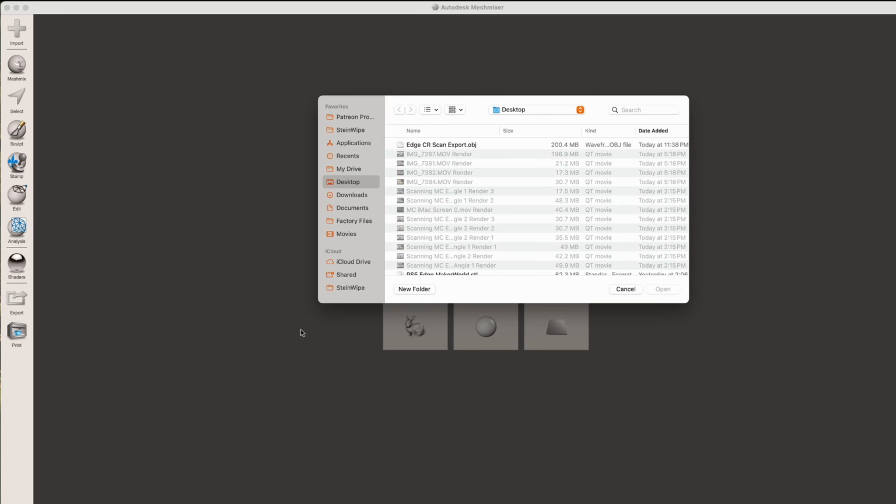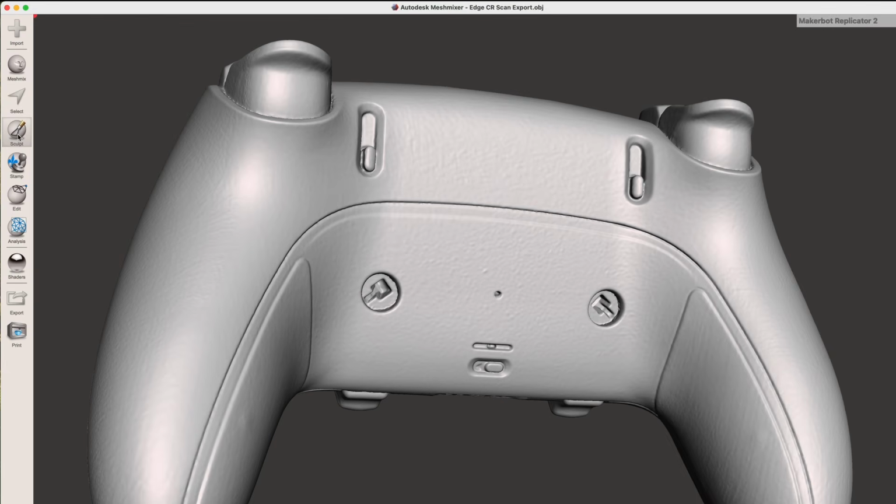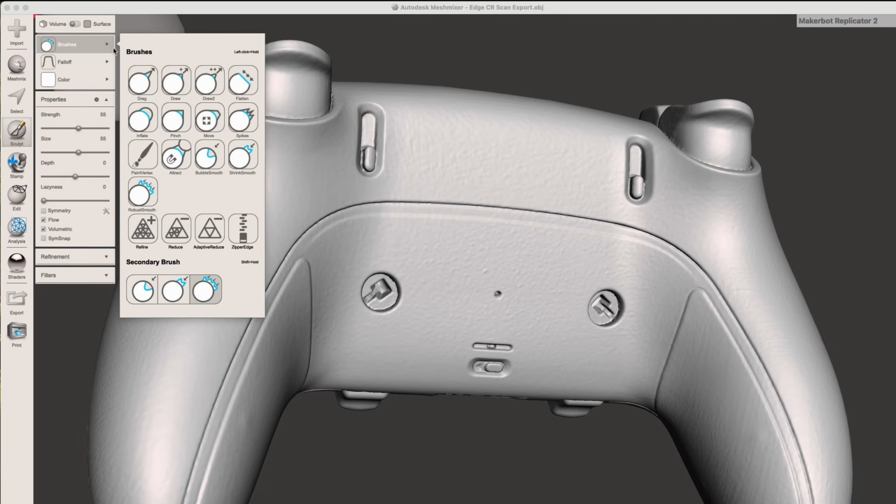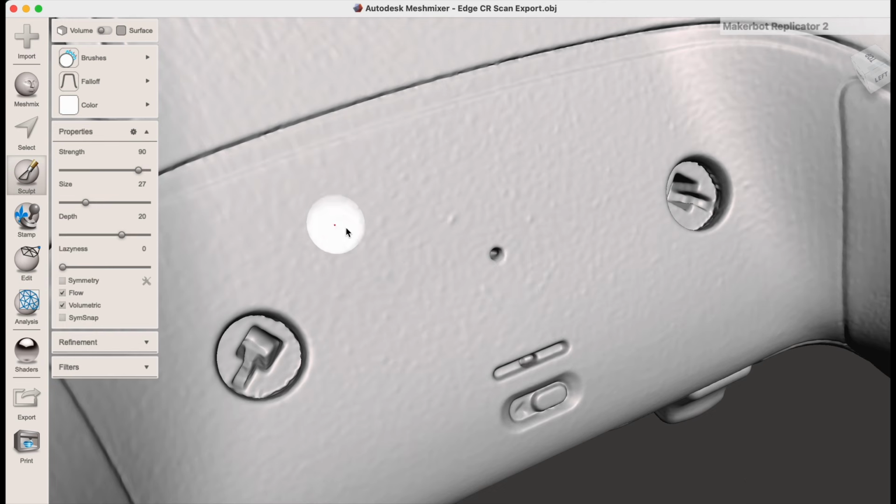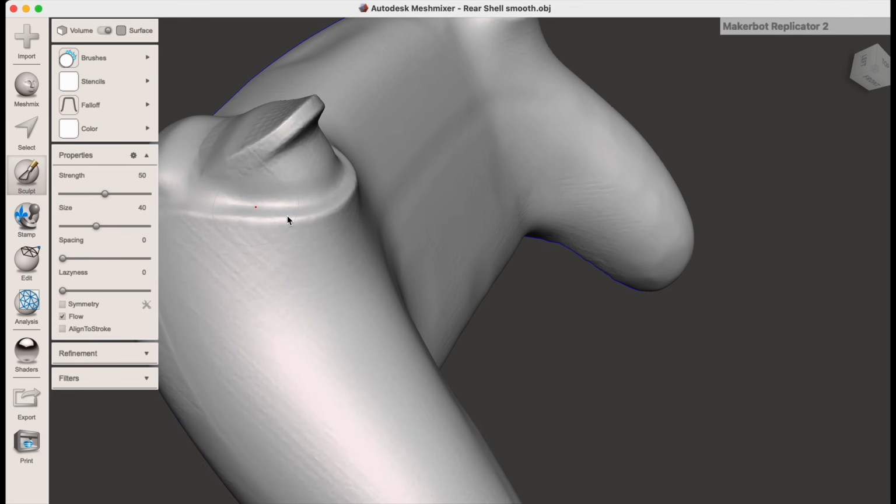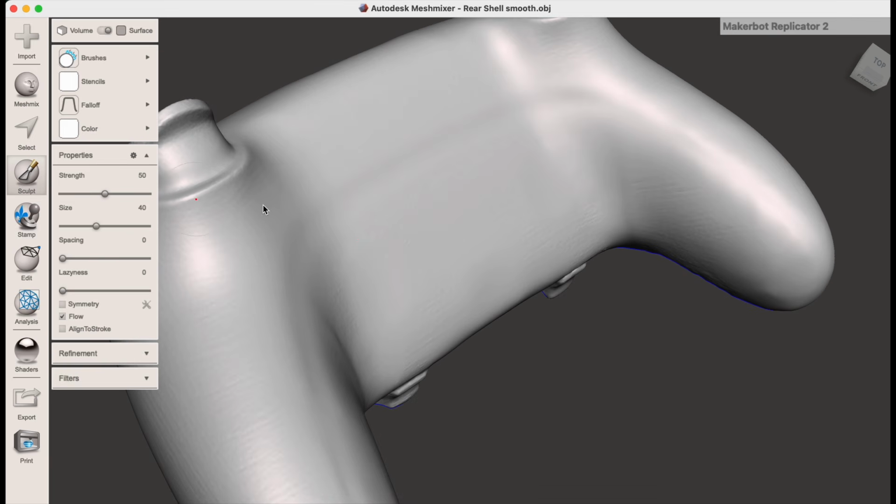So we'll just import our model. We'll go into the Sculpt tool. We'll look at the brushes, and Robust Smooth might be a good starting point. Now all you have to do is just brush away. All right, so this is looking pretty good. We're going to move on to the next step. I even smoothed out just around the buttons, and that should help with the fitment.